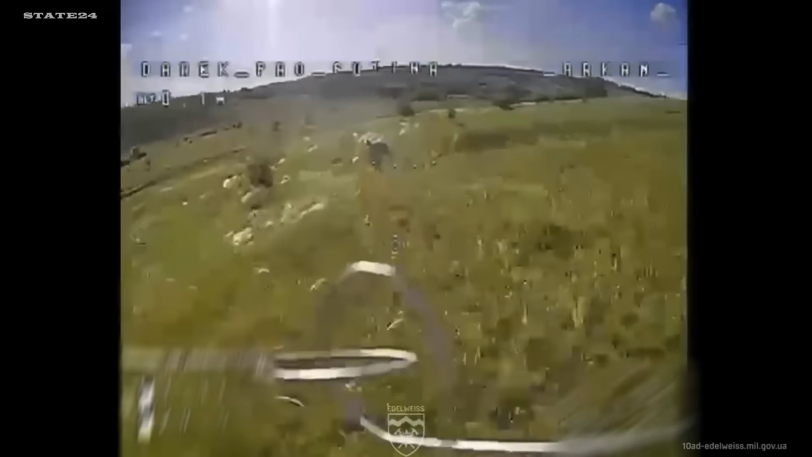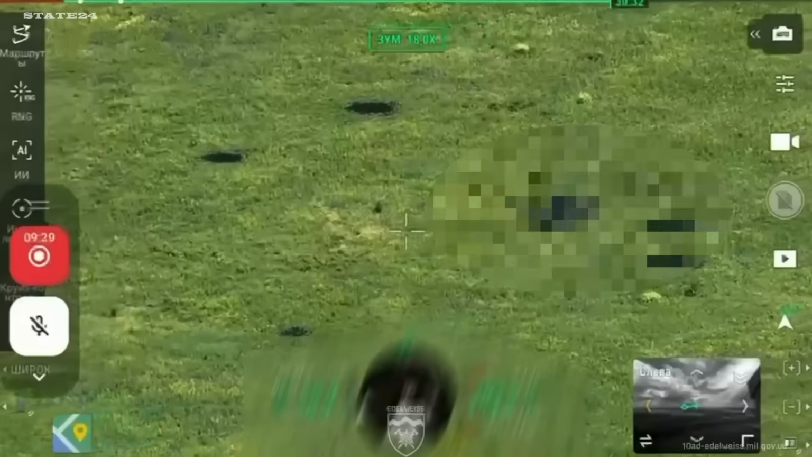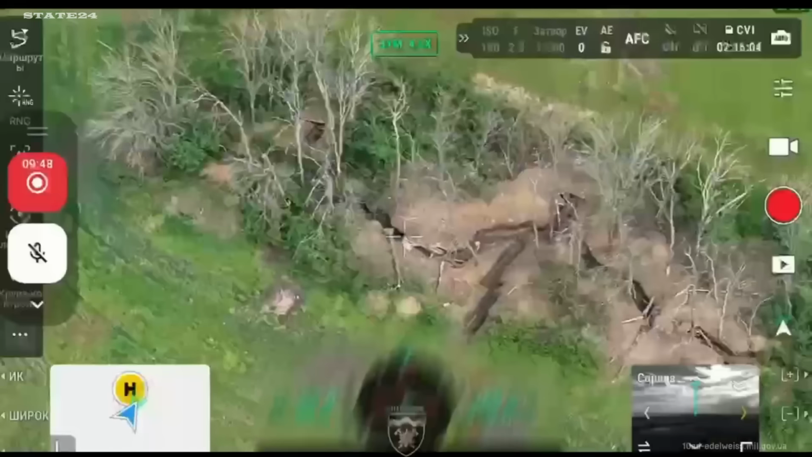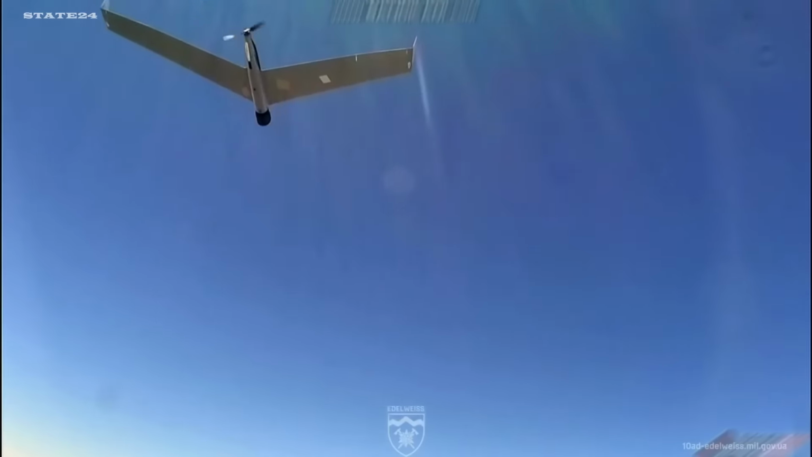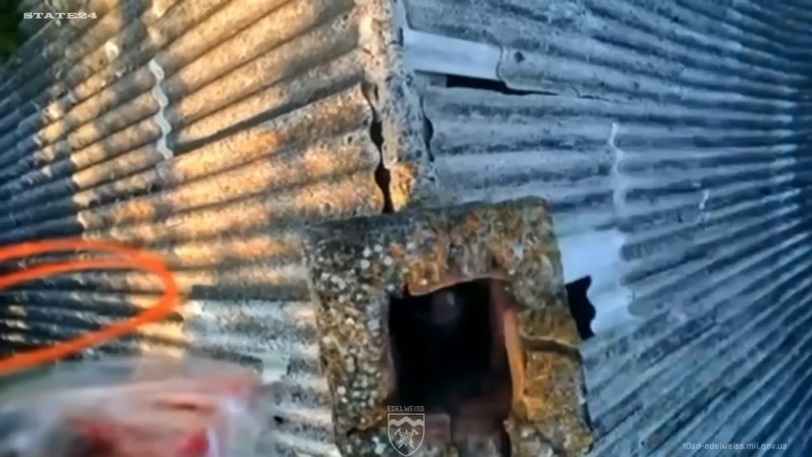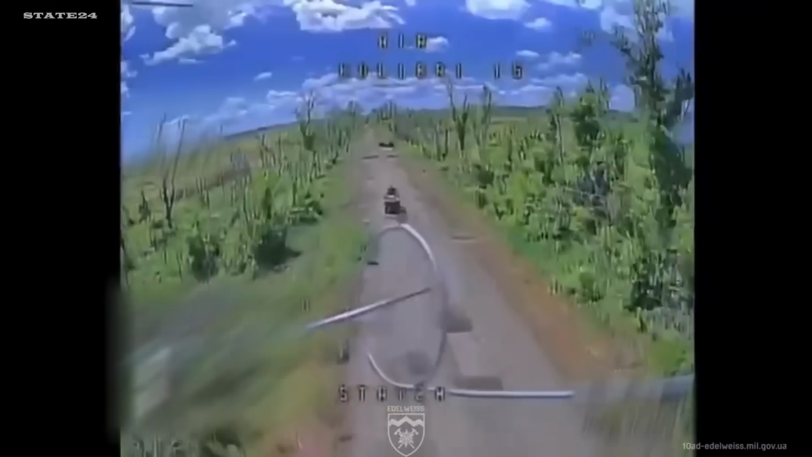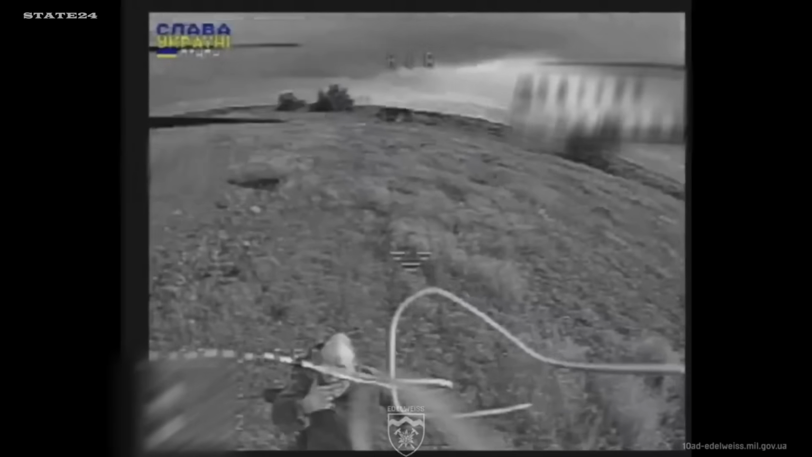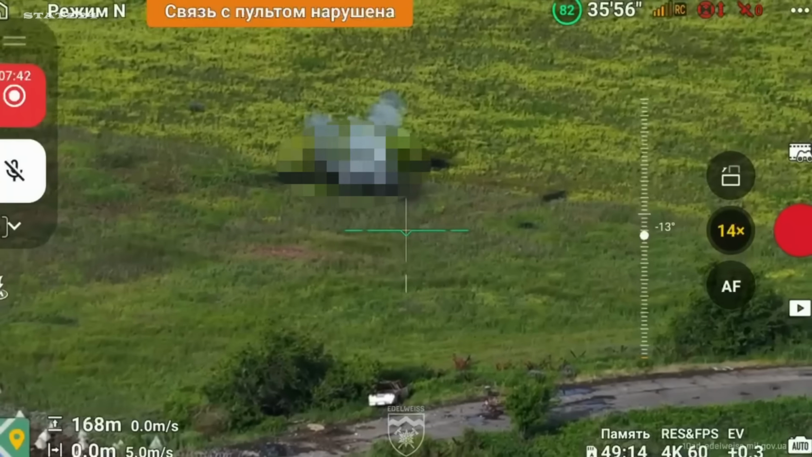Siversk direction. Ukraine's 10th Mountain Assault Brigade, targeting everything. Soldiers, vehicles, drone positions, equipment. This is what a full suppression operation looks like. One by one, targets are identified and struck. No position holds. No vehicle moves without being tracked. Russian soldiers caught in the open. Equipment that was supposed to support the advance, neutralized before it gets there.